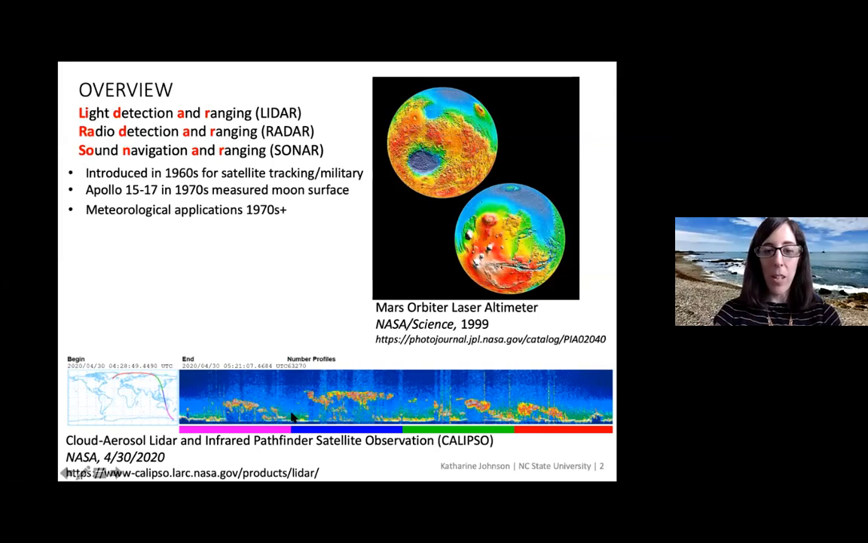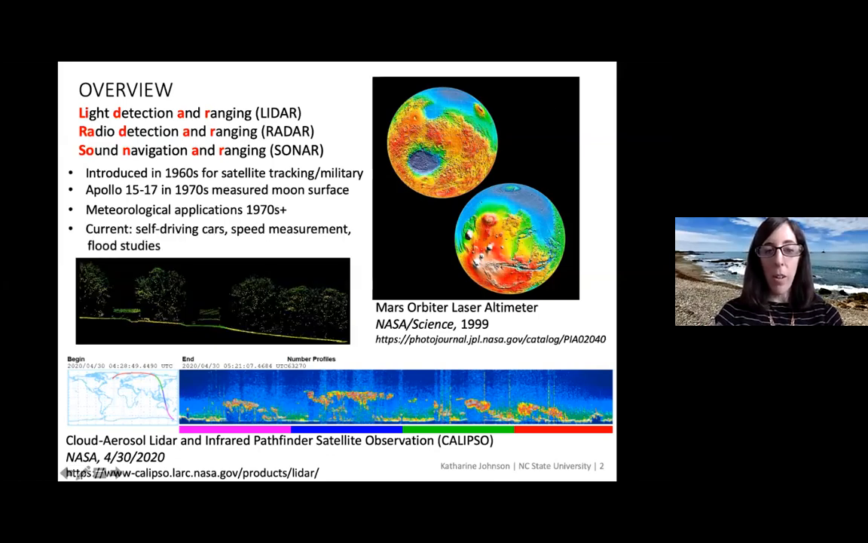You can see here, this is actually cloud measurements from one of NASA's satellites. And then recently it's been used in self-driving cars to measure speed, and then various states have collected their own LiDAR data sets, some for flood studies and other uses.